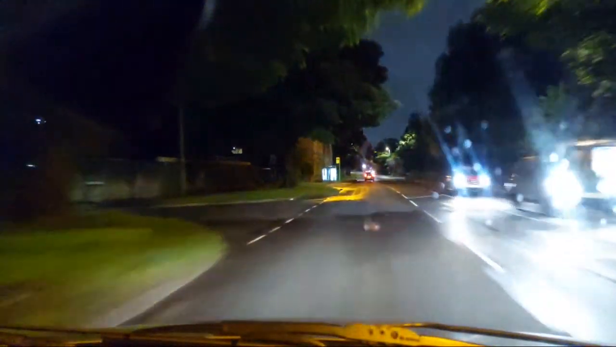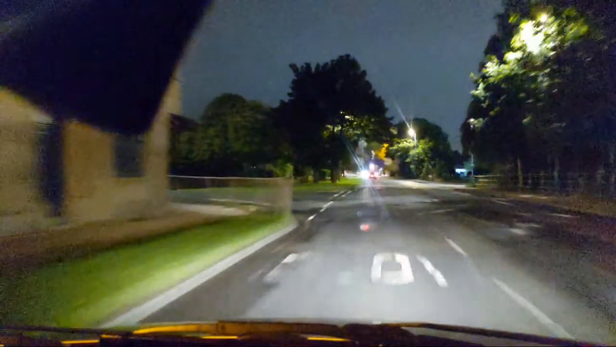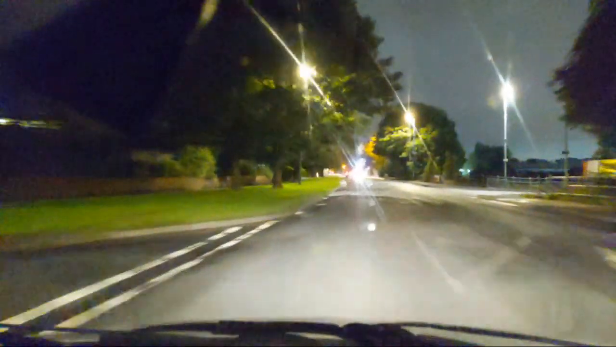Because of the time, it's going to be the most direct route I can do, which does depend on the motorways being open, in which case it might not be.